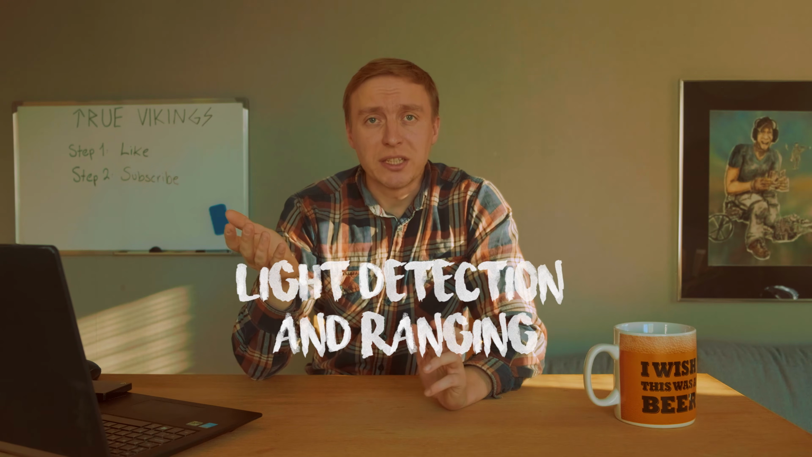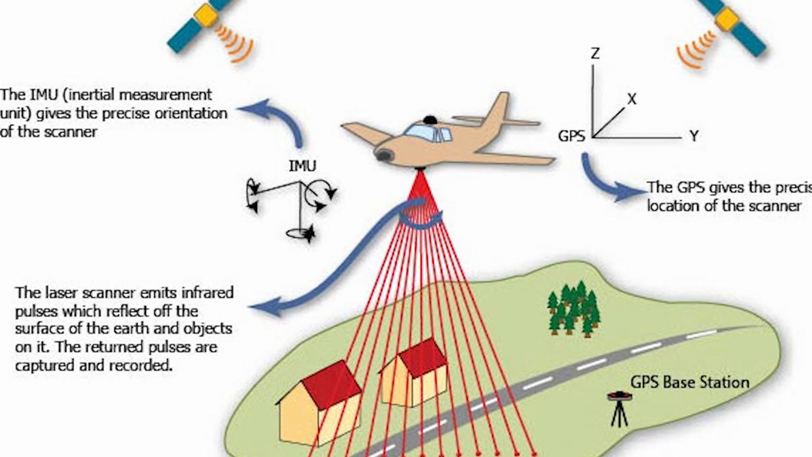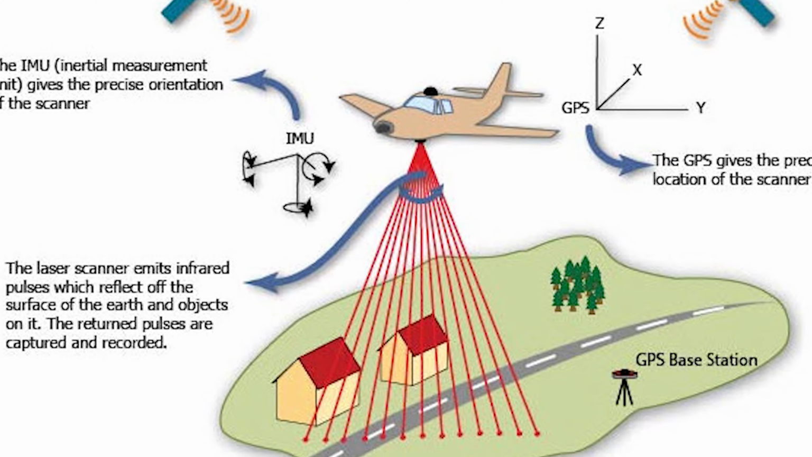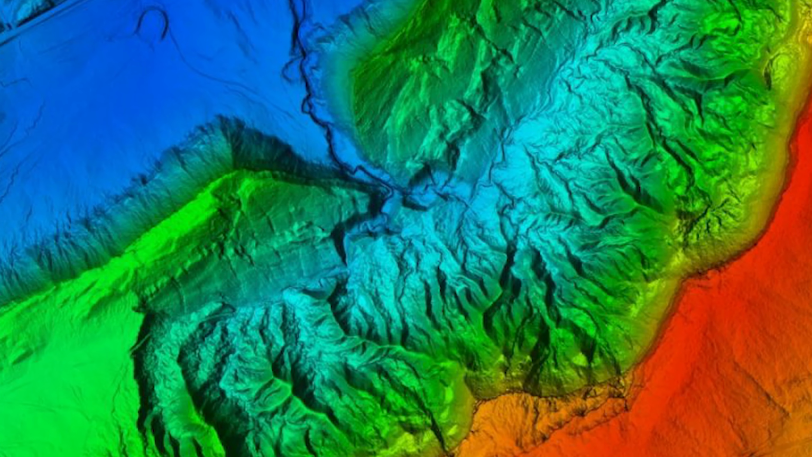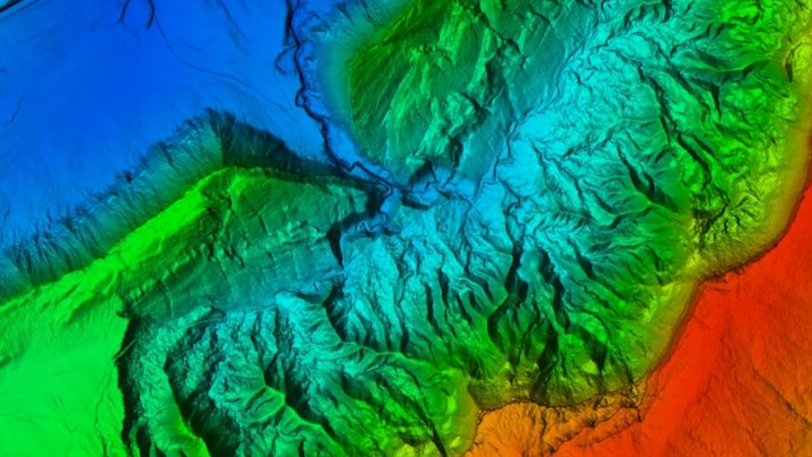LiDAR is short for light detection and ranging. It is a surveying method that measures distance to a target by illuminating a target with laser light and measuring the reflected light with a sensor. So let me explain this in an easy way.